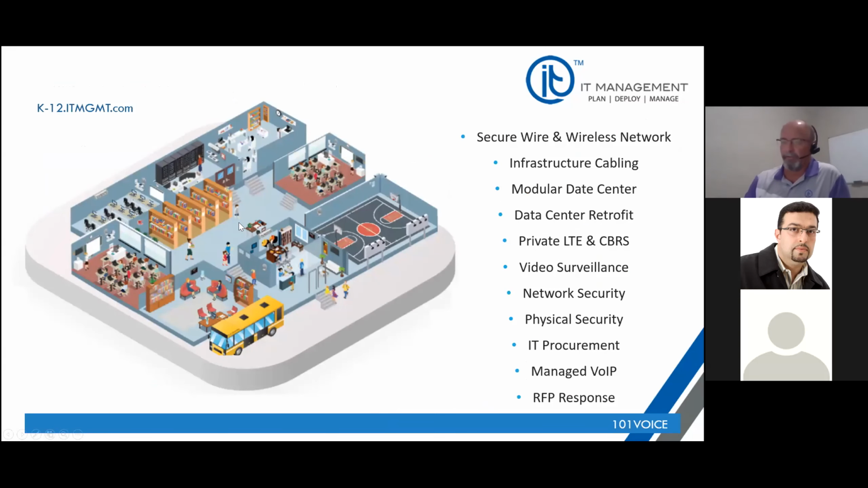Real quick, some of the other things we do as a company: secure wire and wireless. If it goes from the classroom or the office to the data center, we touch it. So we have our own cabling contractor as part of our company. I'm going to show you a couple of pictures of our modular data center. I think that was a really cool thing. A lot of technical folks on the phone, I think, will just like that.